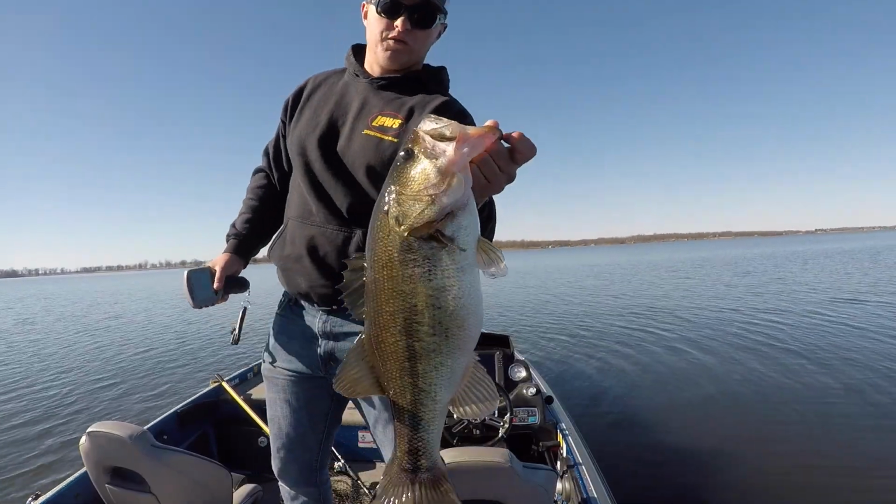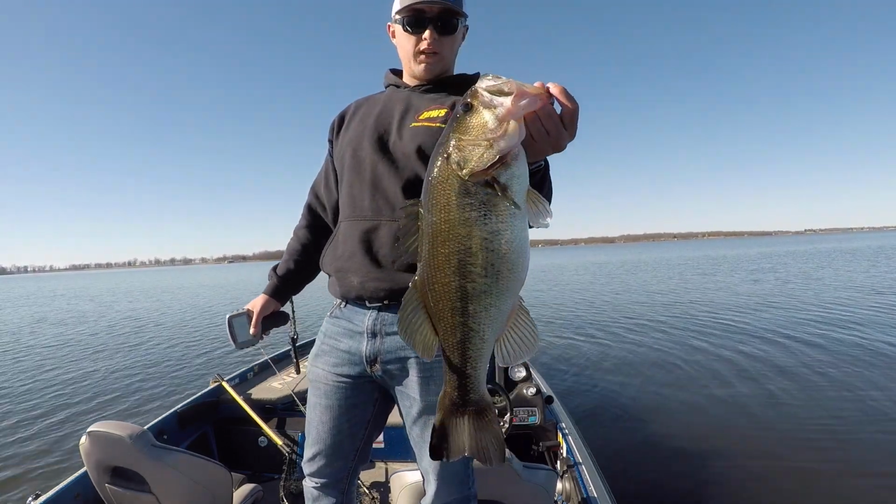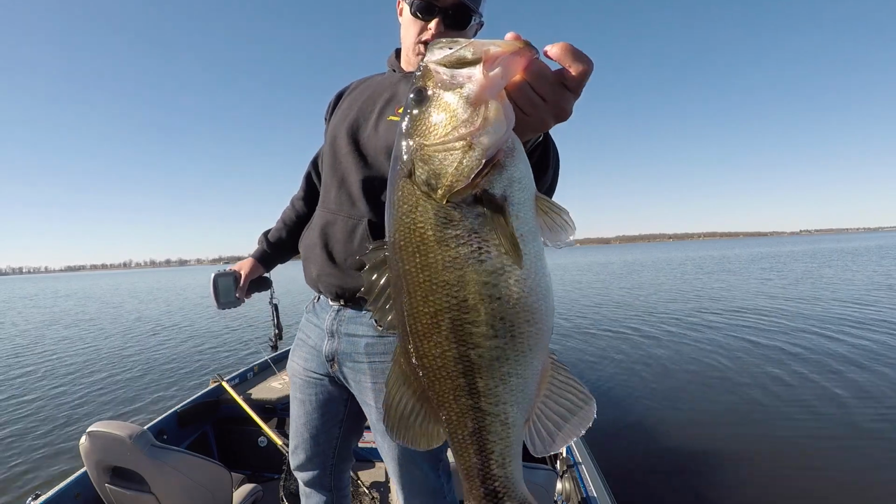It's my smallest fish out of my limit, and that's a little over 4. It's 4.10. This place is awesome.